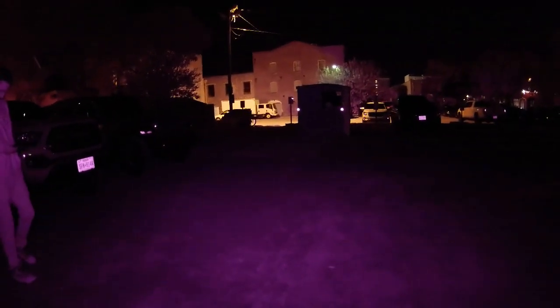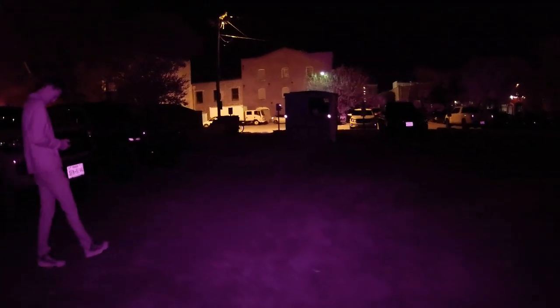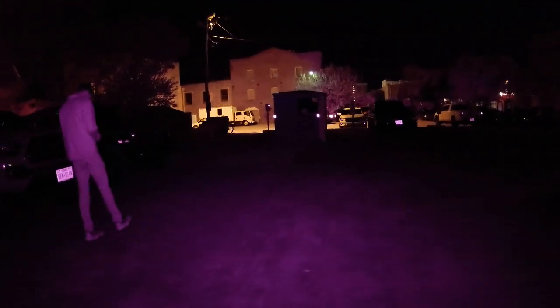Because again, if we don't capture something here, we're going to struggle all night. This is one of the most active places I've ever been in 11 years. So that's why we started here.